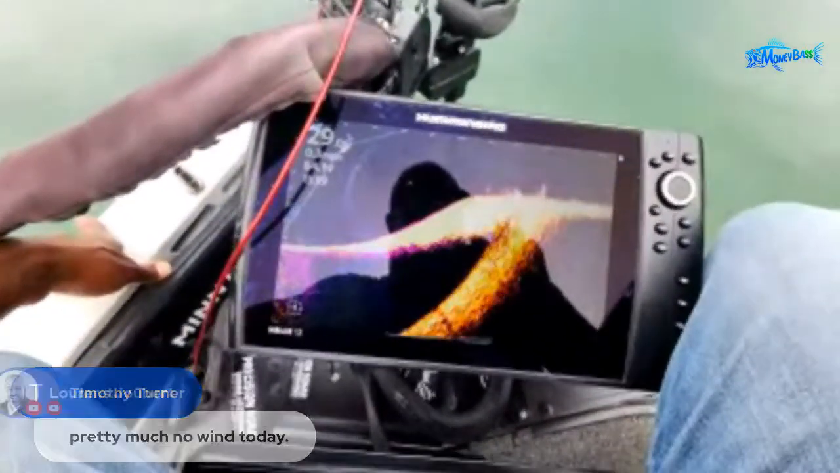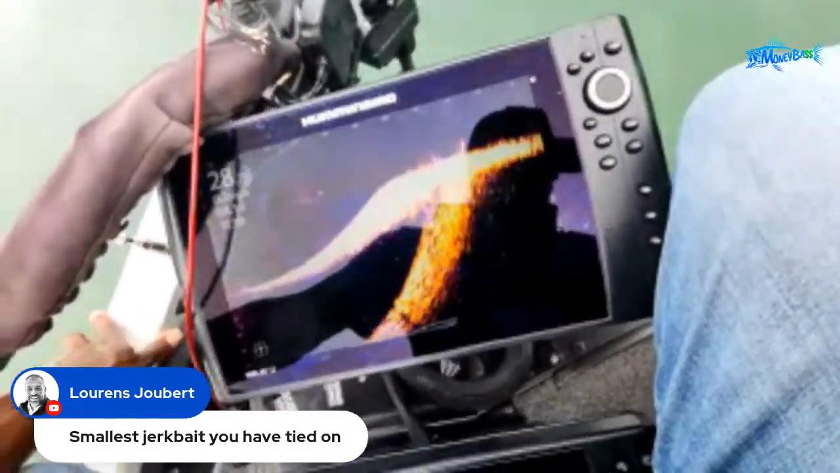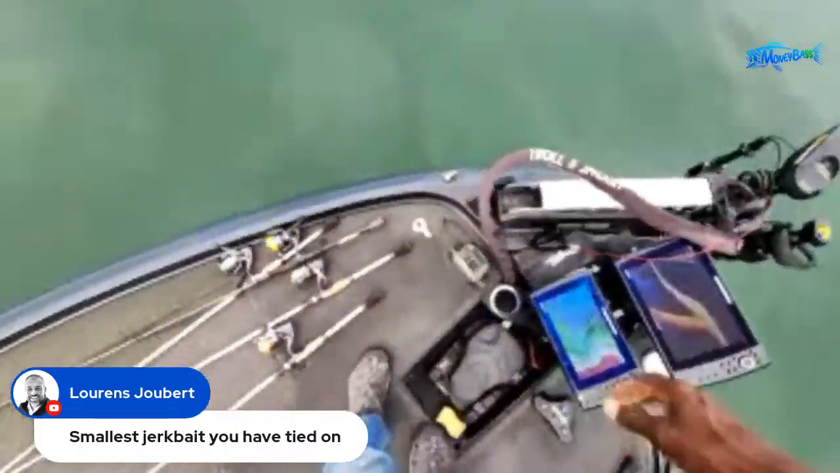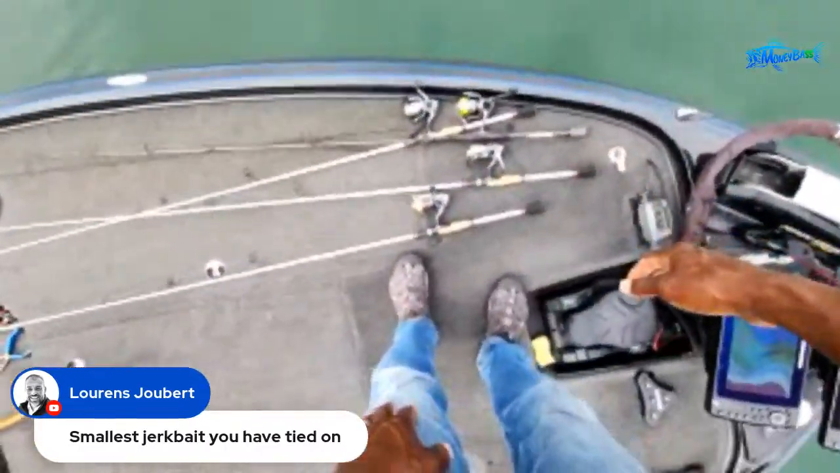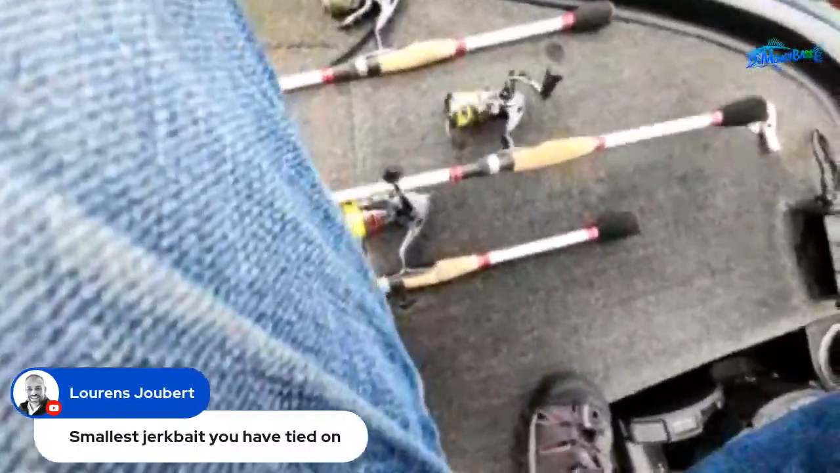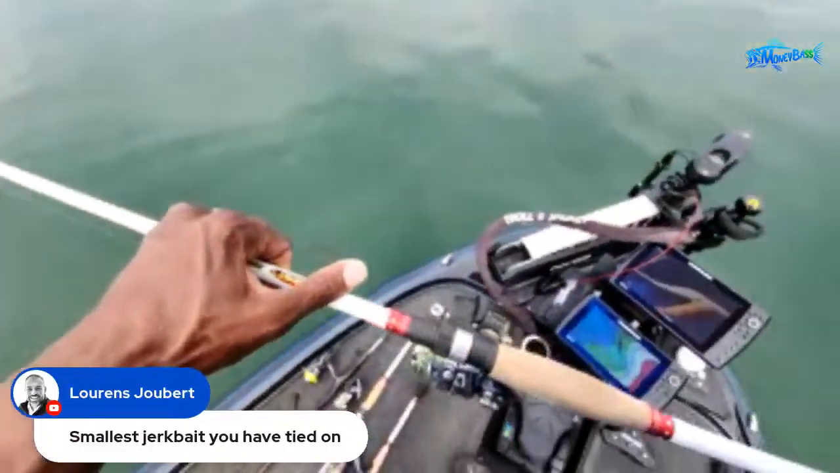All right, so what do you guys think? He says smallest jerk bait you have tied on. I do not, if I do have a jerk bait, it is in the rod locker. So that is something that will go below the surface. So let me go ahead and pick up something that will go below the surface and see what you think.